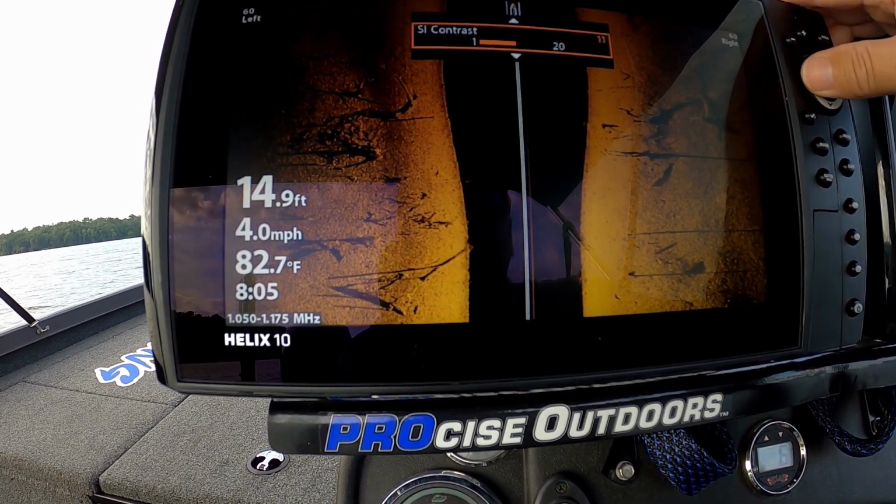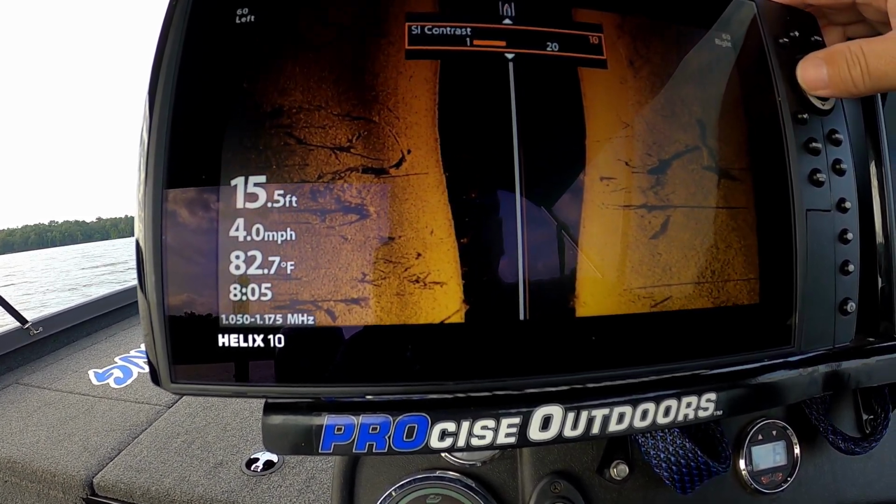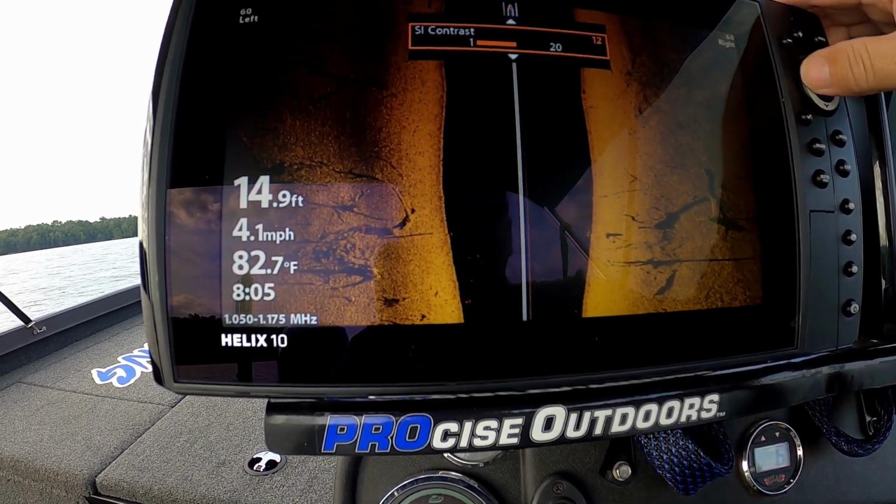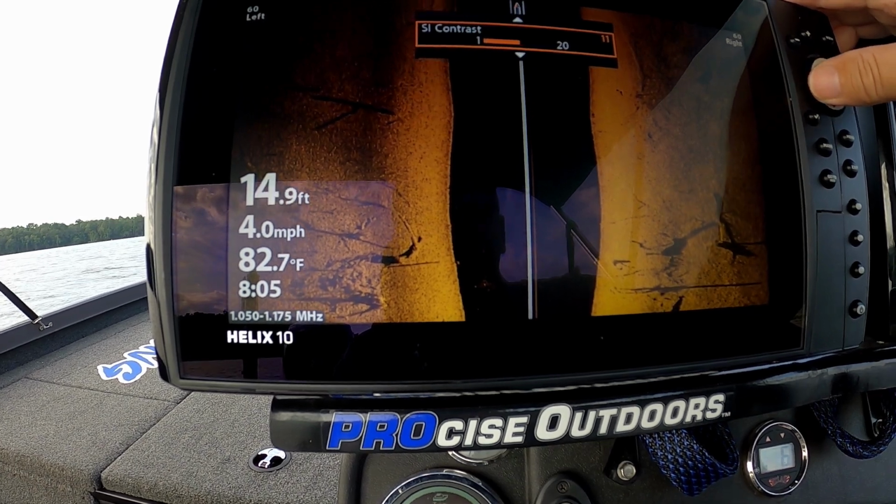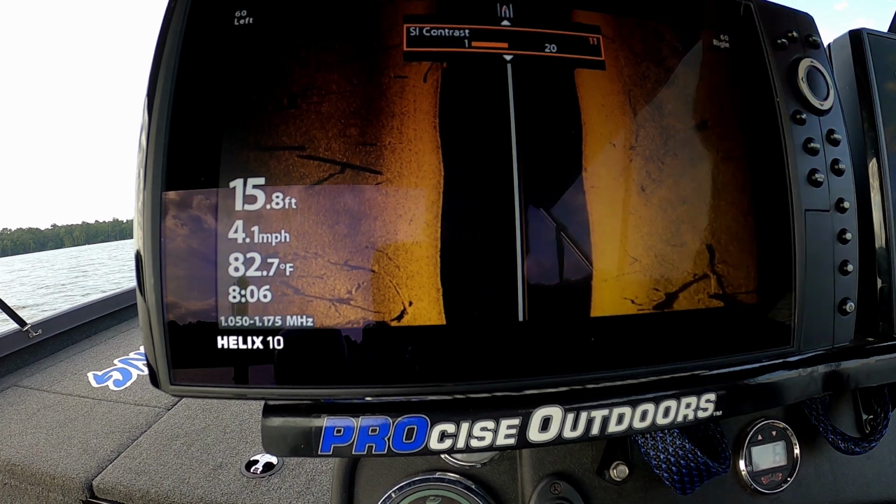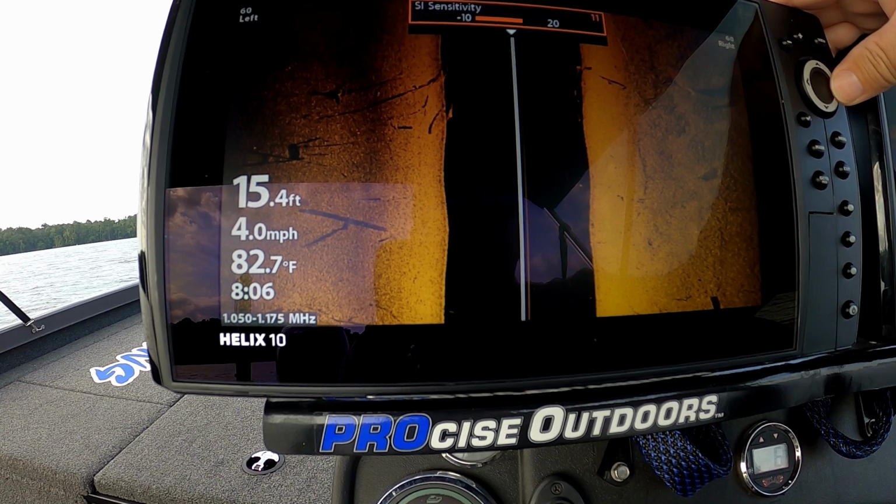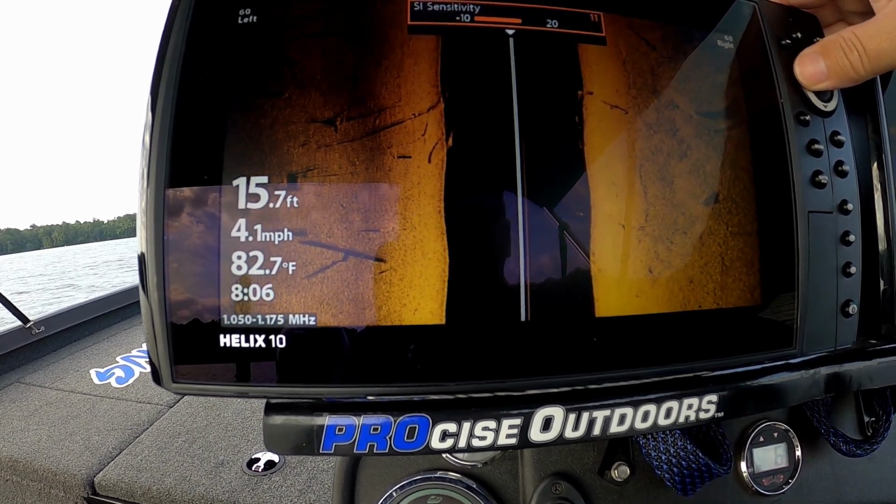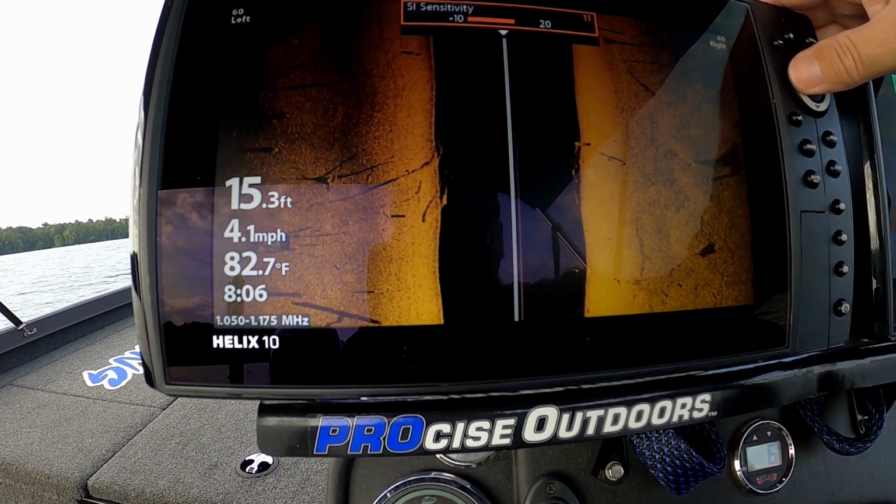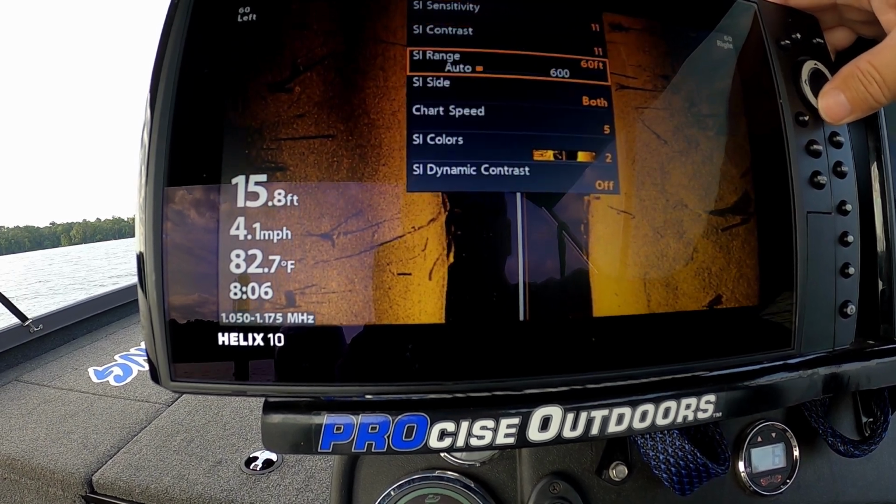A little dark, real light. So right in there about the factory setting, right in there around 10, 11. Let's stick with 11 for now. Let's go back up to our sensitivity. That's too bright, too dark. So right in there around 11 seems to be pretty good.